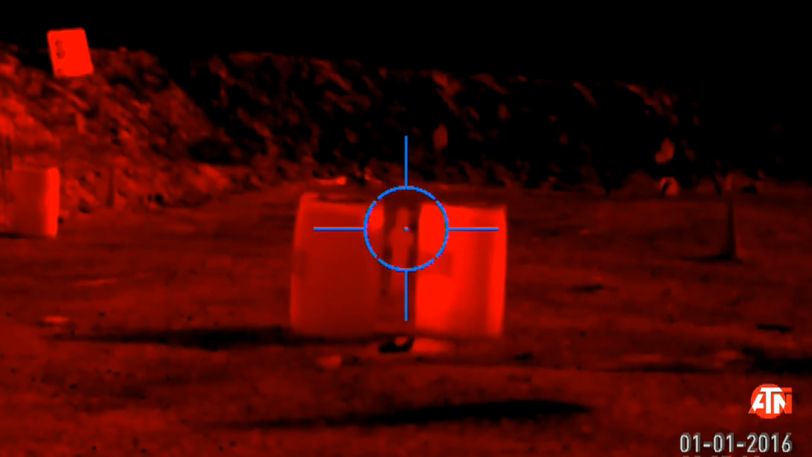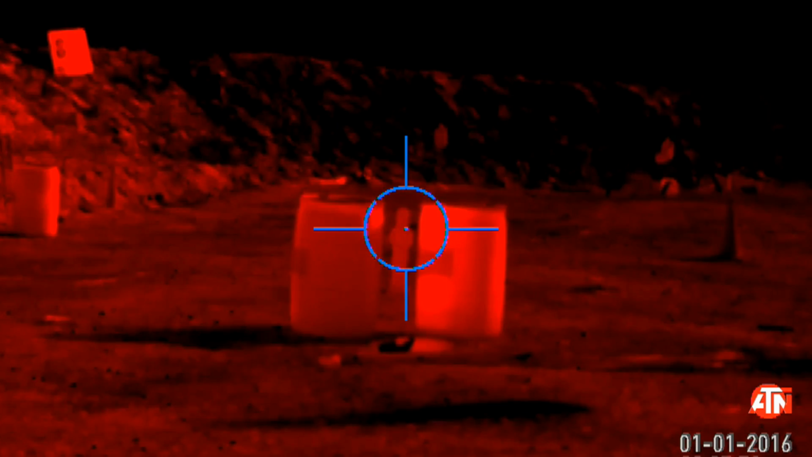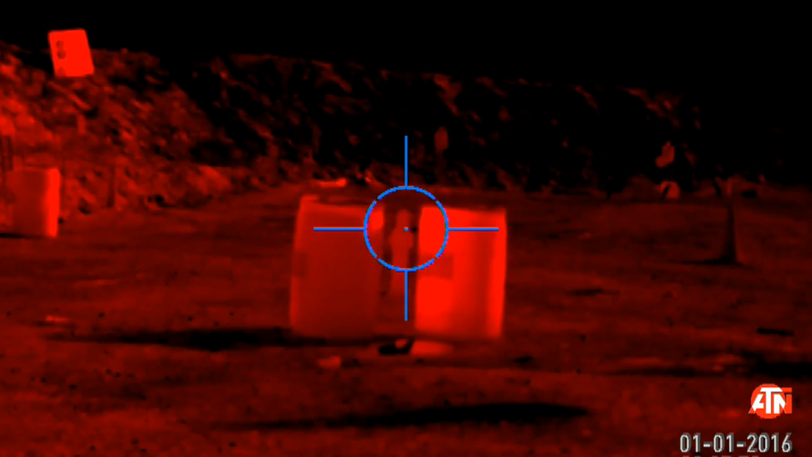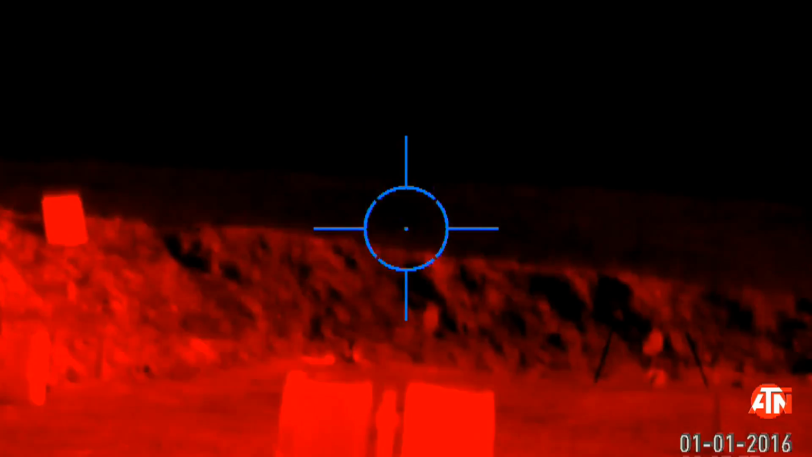Now, all that said, we should take a second to talk about the limitations of thermal. It is a two-dimensional image. That two-dimensional image is made up of thermal data that your optic has collected from your environment.